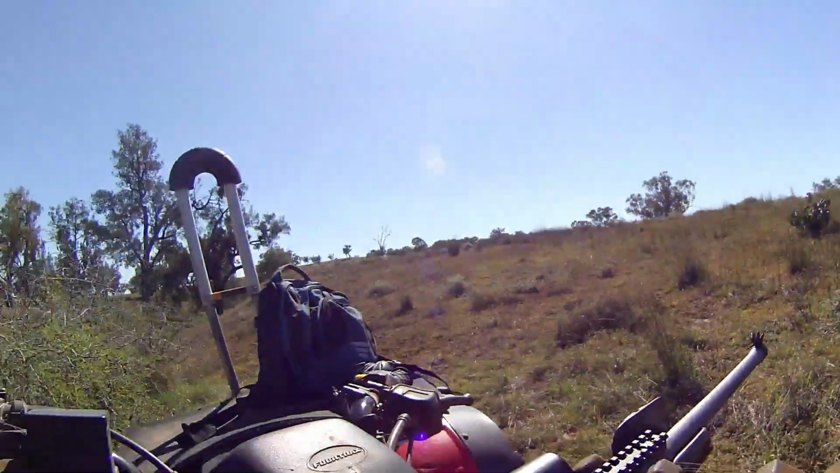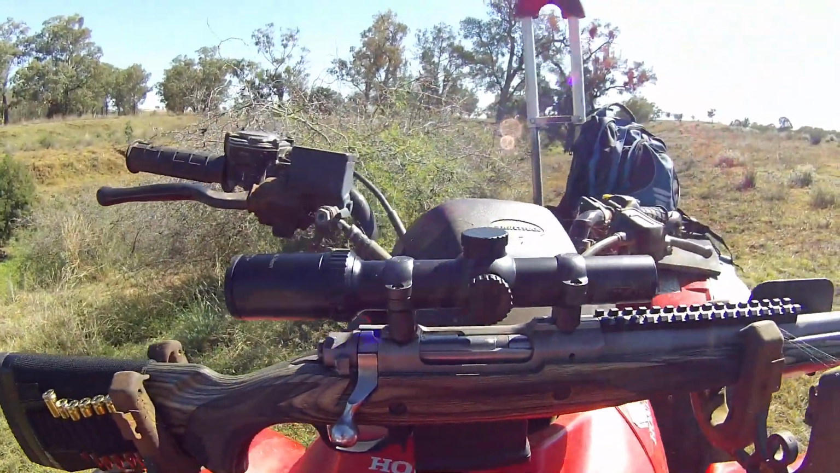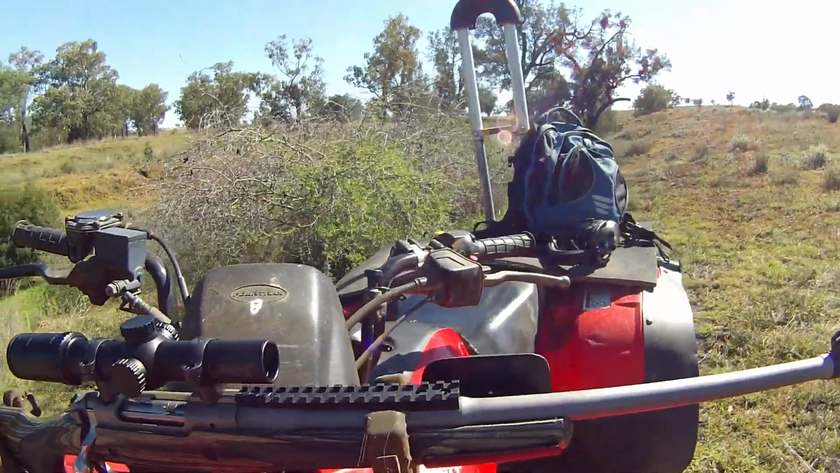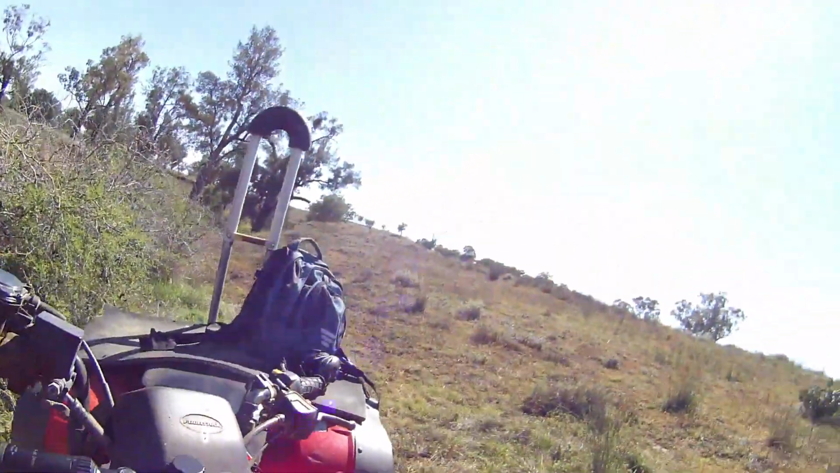So 1 to 4 by 24. It's got the illuminated reticle. Gunsite Scout. Got the small polymer 4-shot magazine on it. Pic rail. Illuminated reticle on the scope. Ready to go. So we'll see what happens later in the day.